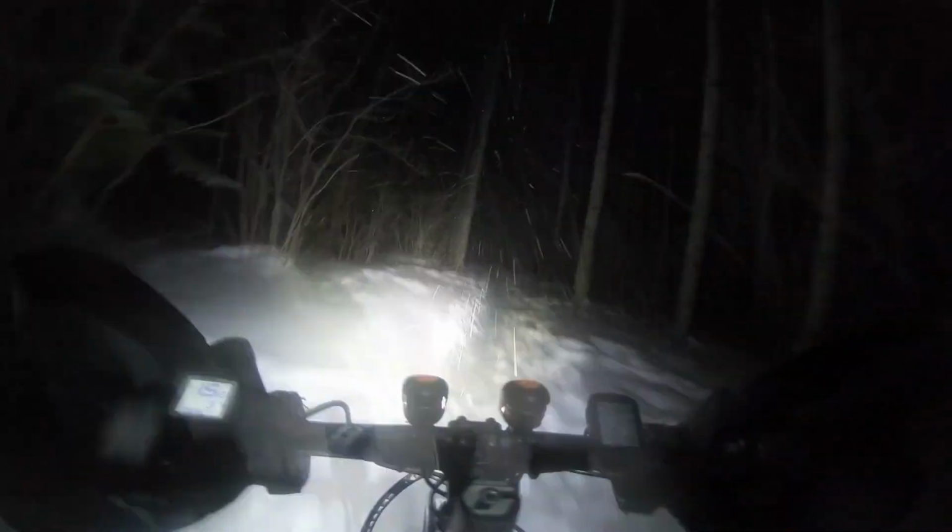So we've lost one bar in the battery. Down for 39 minutes. We've gone 11 kilometers. Mostly uphill on the way here. On the way back, it should be mostly downhill. It's a gradual downhill since we're going downriver.